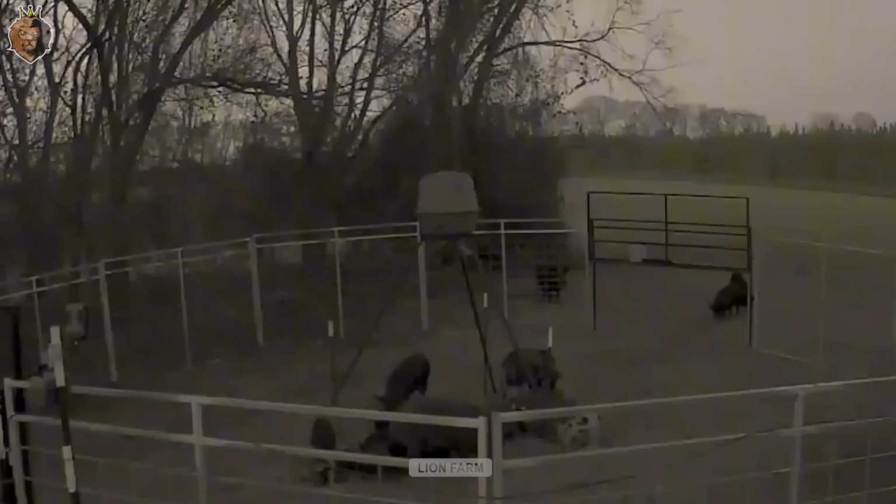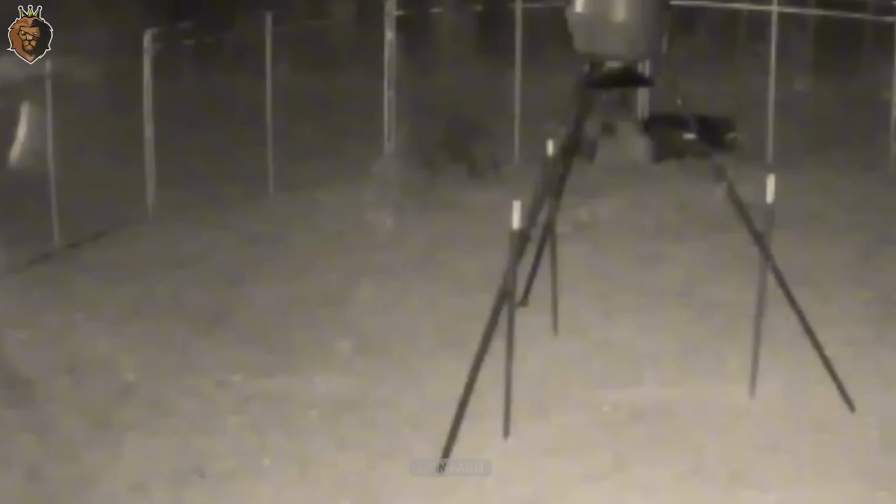Therefore, it's important to responsibly check and empty traps immediately after a catch. Moving the trap to a different location after a few months is also an effective way to prevent the boars from learning to avoid it.